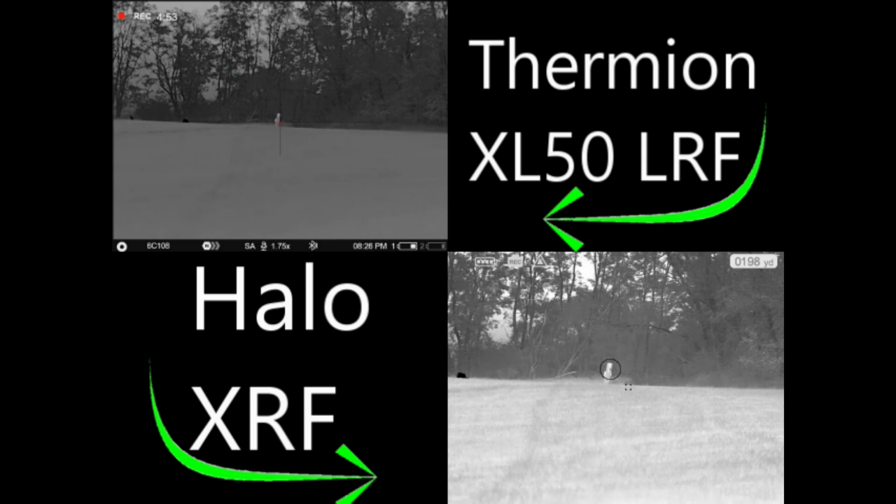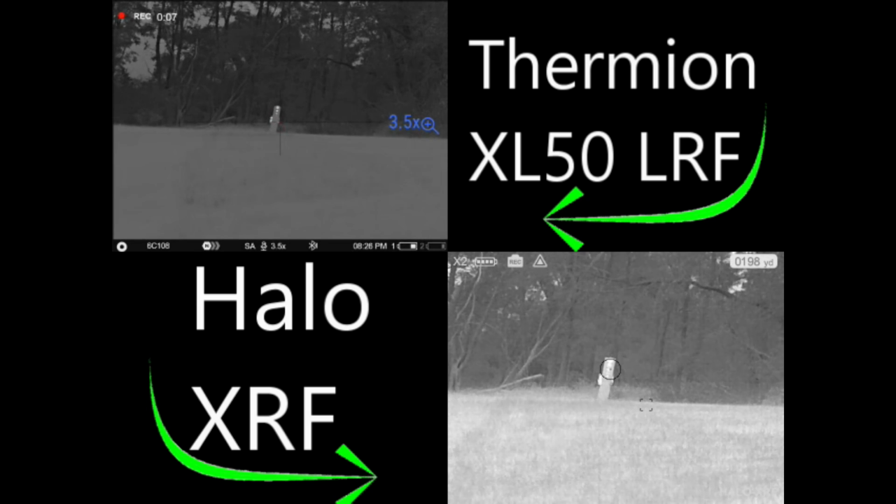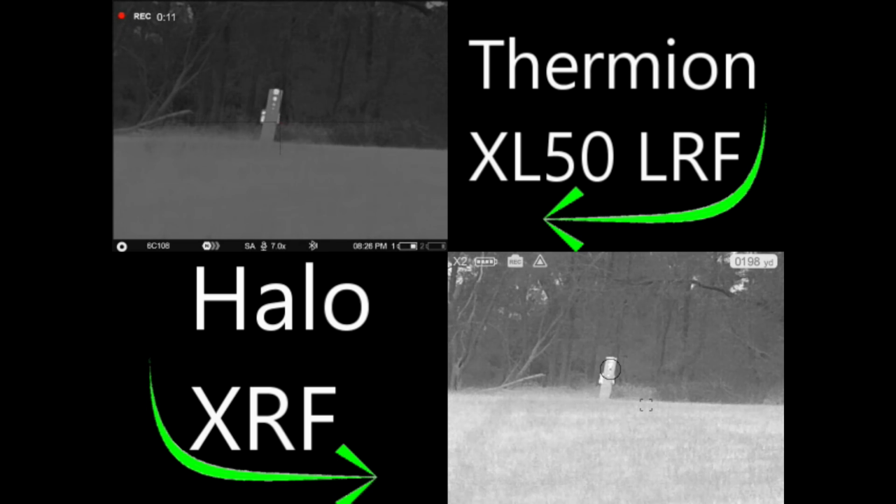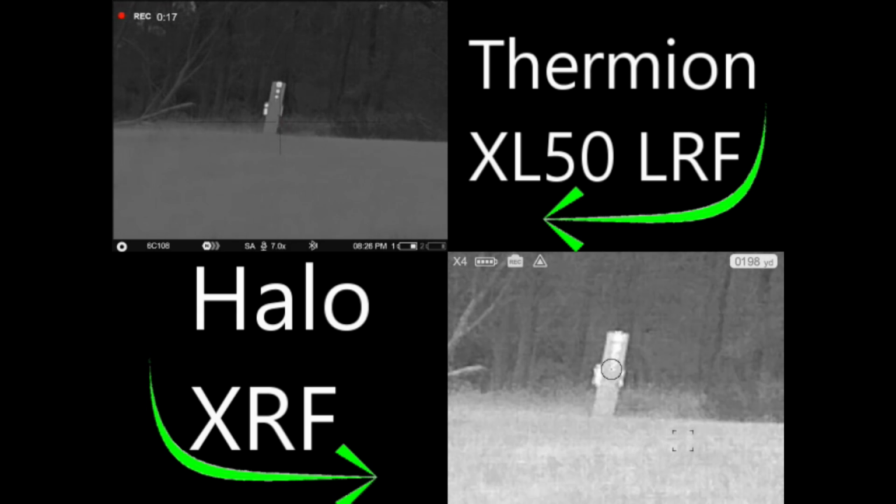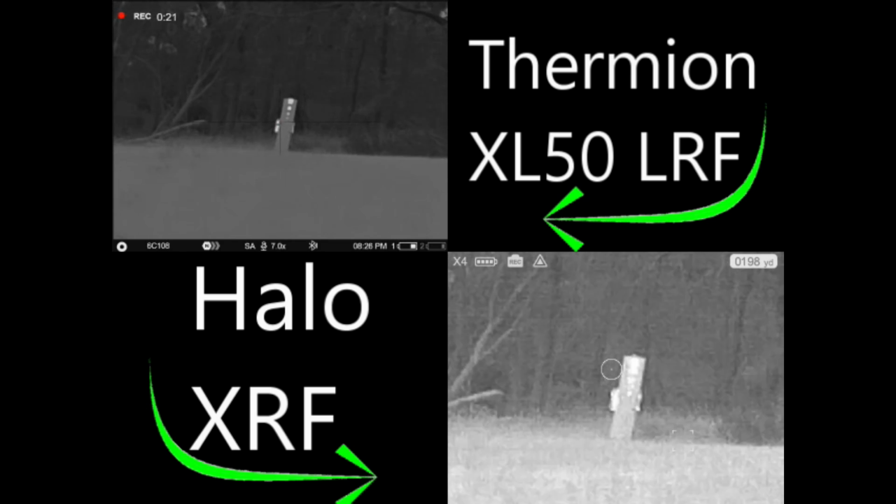And again, on this one, what I've got back there is squares of aluminum foil that go down. So basically, again, just showing you the resolution. Pay attention to the detail with which you can see those squares and make that detail out. And the relevance of aim small, hit small. I mean, you've got to be able to tell where that center is in order to be able to hit it.